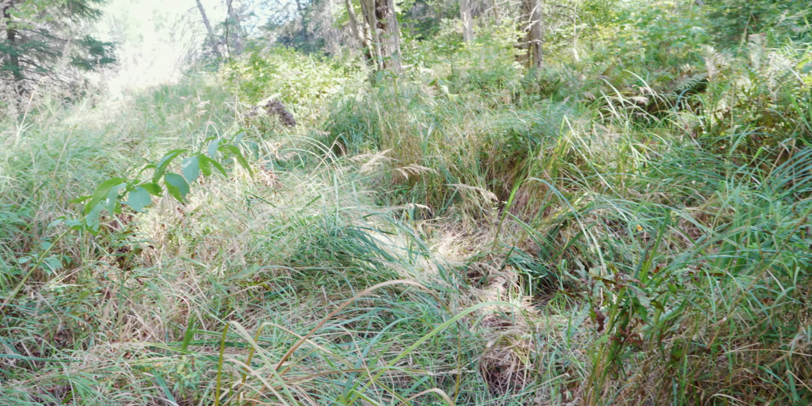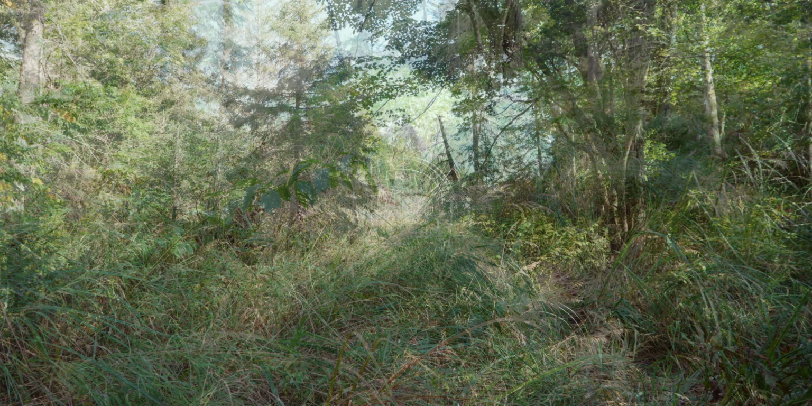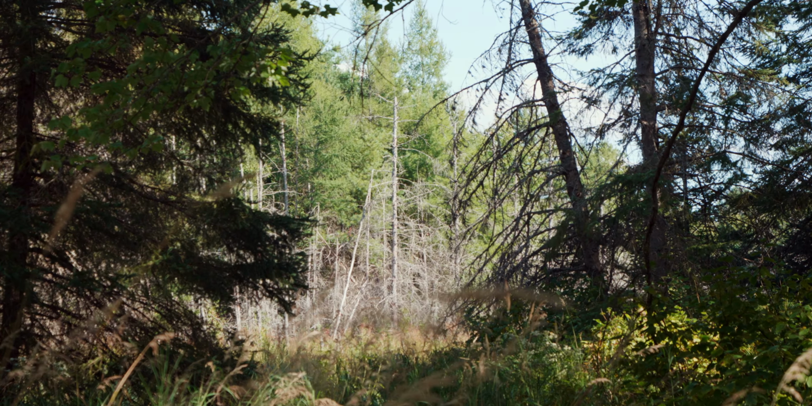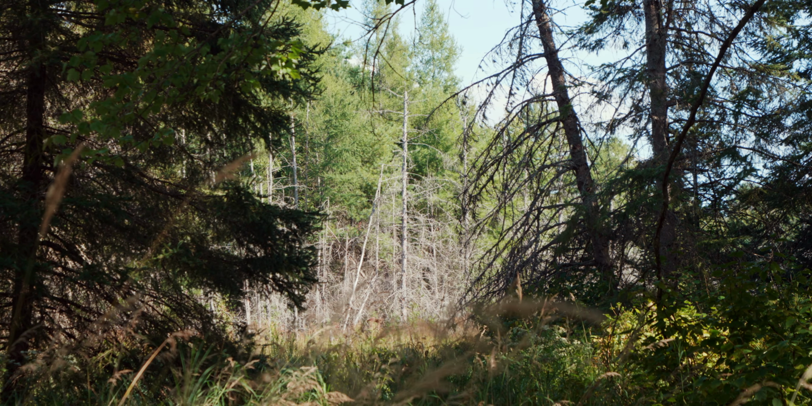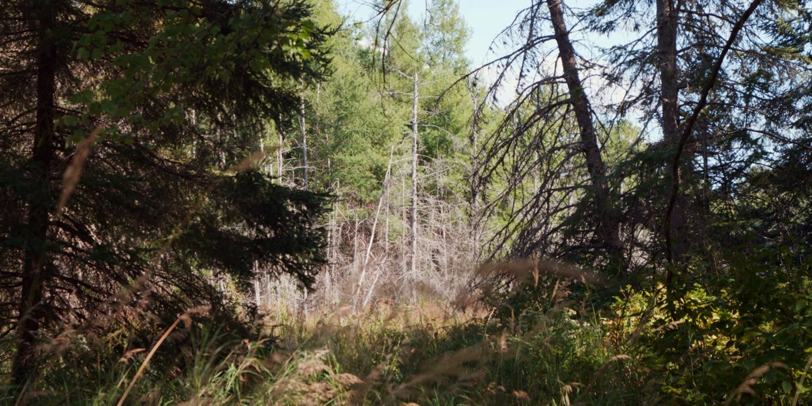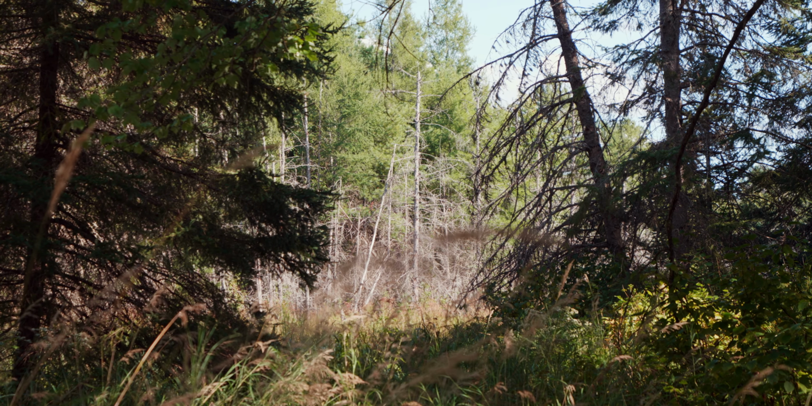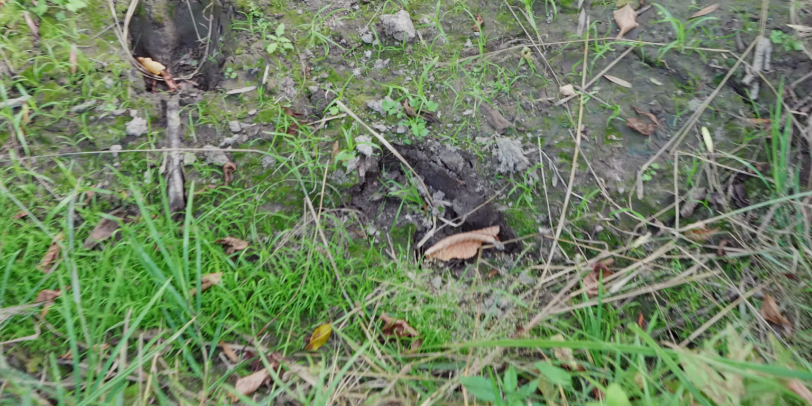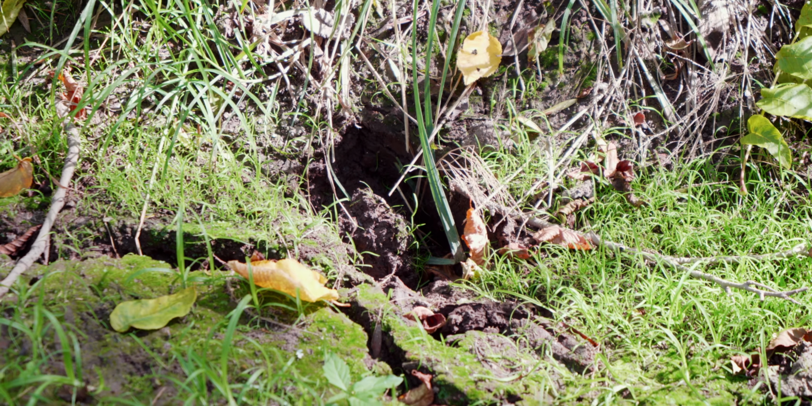That's another 45-minute deer stand, underneath them during moose season. I swear it was a moose. There's definitely moose in the area.